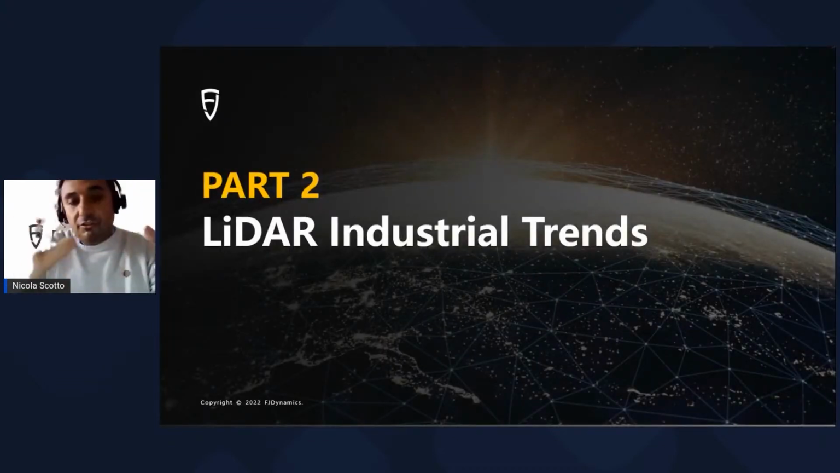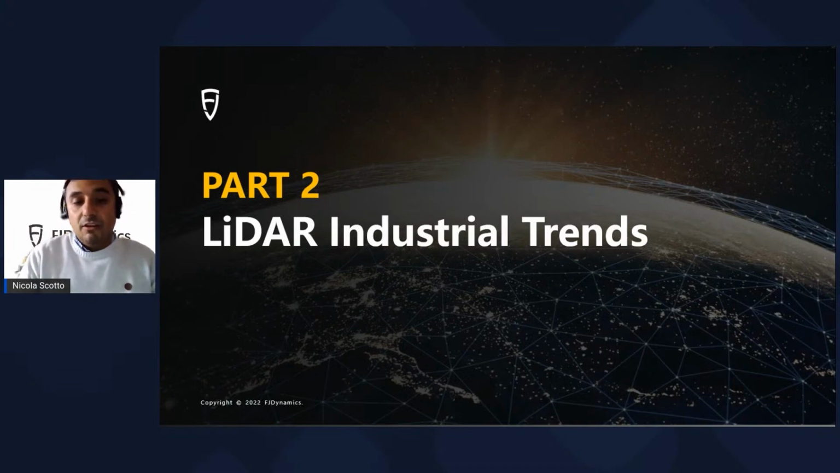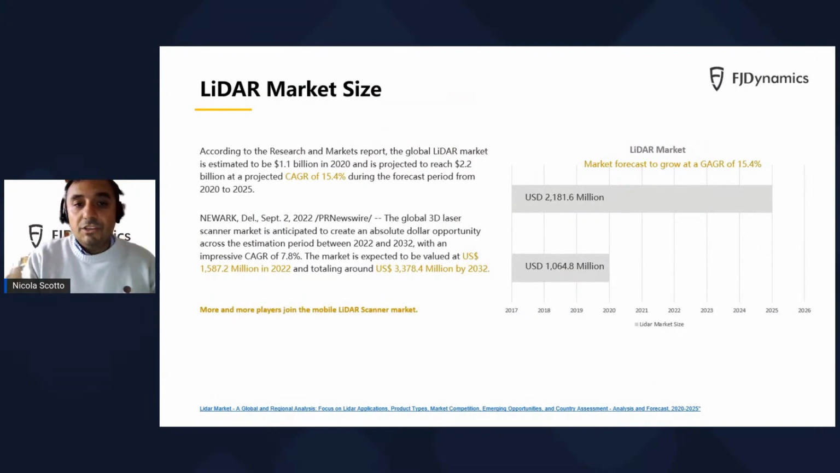After introducing FJDynamics and the product portfolio, the second part refers to the status of the LiDAR industry and the main trends currently. In this slide, there are two main takeaways. The first one is that in the period from 2020 to 2025, the LiDAR industry has seen a growth rate of 15% per year.